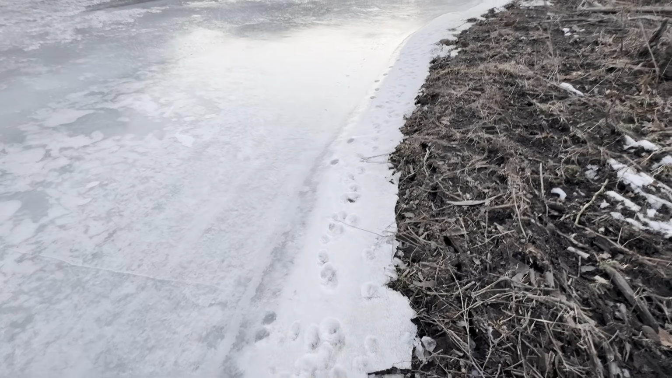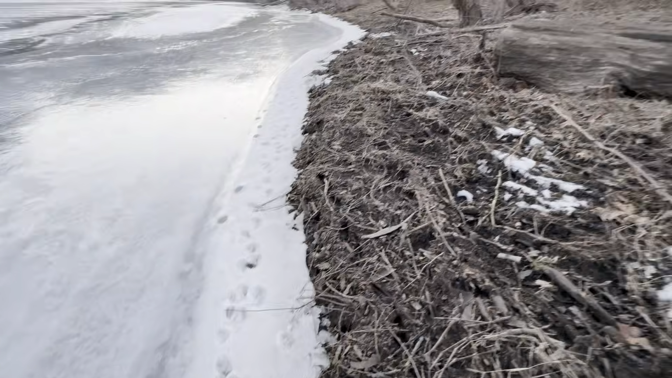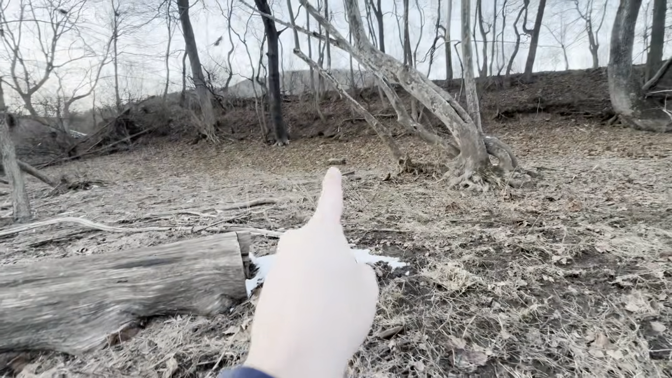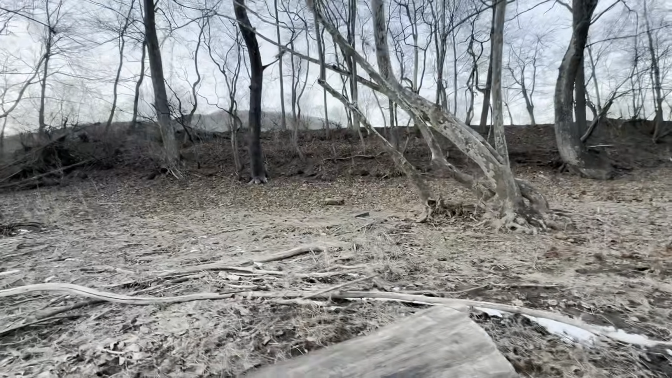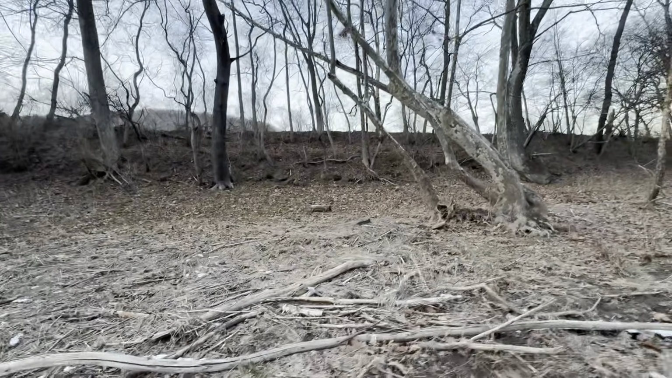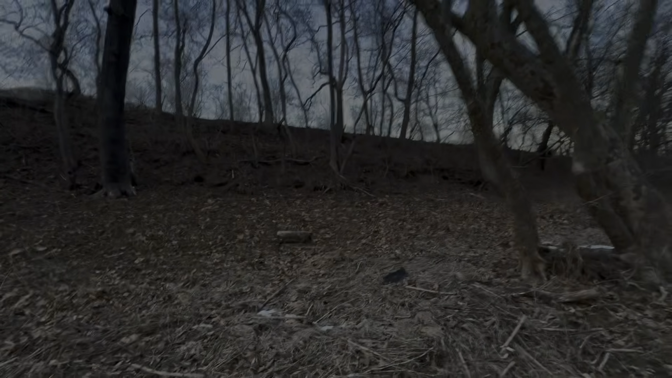You can see there's just tons of tracks here. It's kind of hard to tell what they are, but that's where the tracks are at. And that log right there is where we had the chicken at. So there's probably tons of animals on this camera, and I'm excited to see what we had.